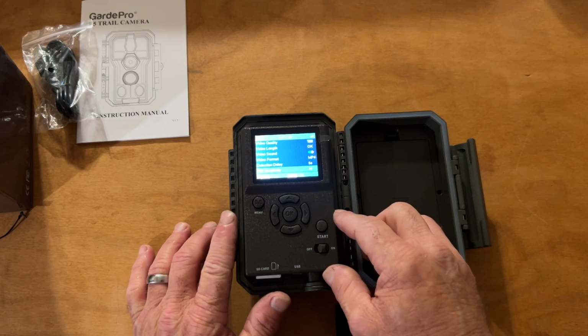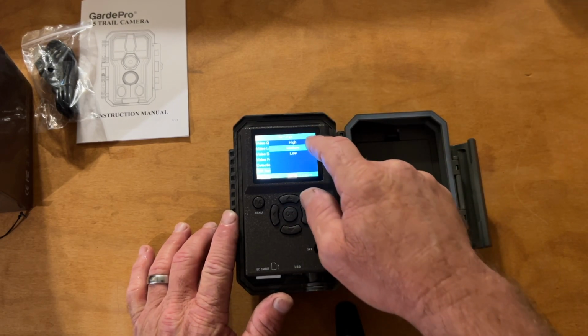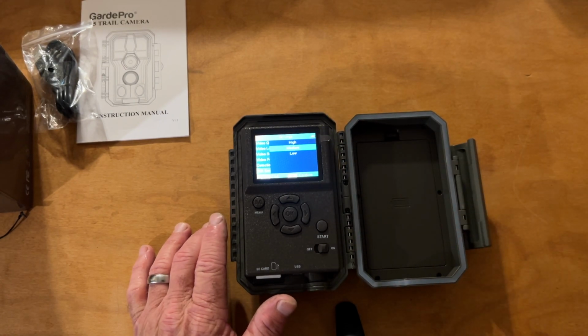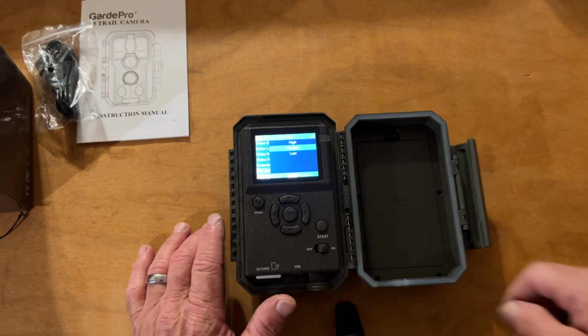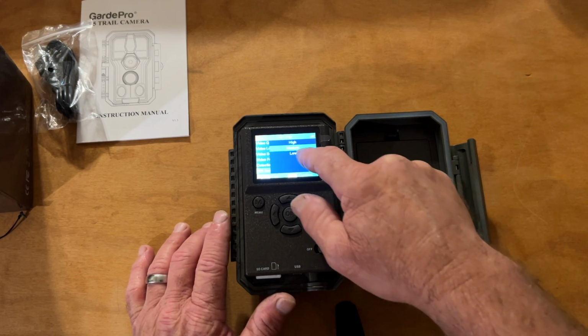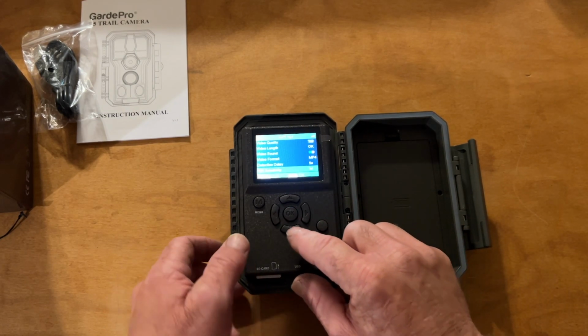PIR sensitivity. Let's go in here. So you got low, medium, high. I usually use medium. Sometimes I find out if I'm using high, it'll pick up if a leaf blows in front of it, it'll pick it up sometimes on some of my other cameras. So I usually use a medium. So that's what I'm going to pick.